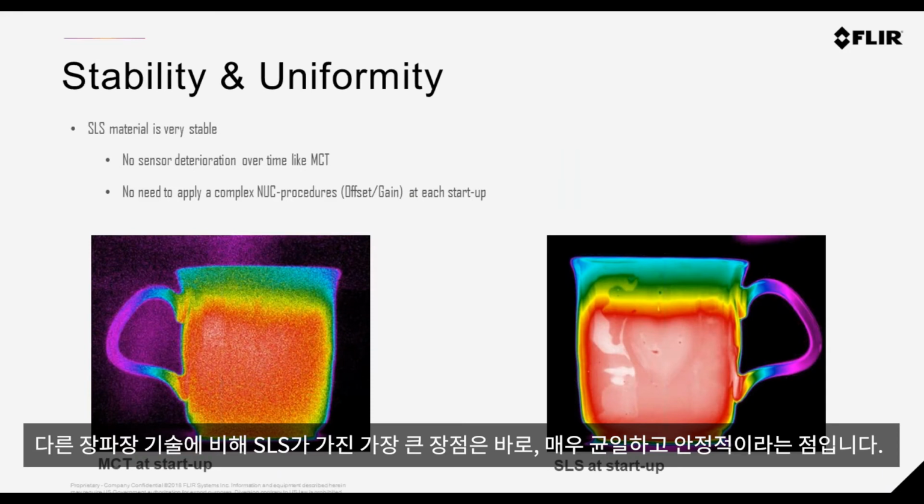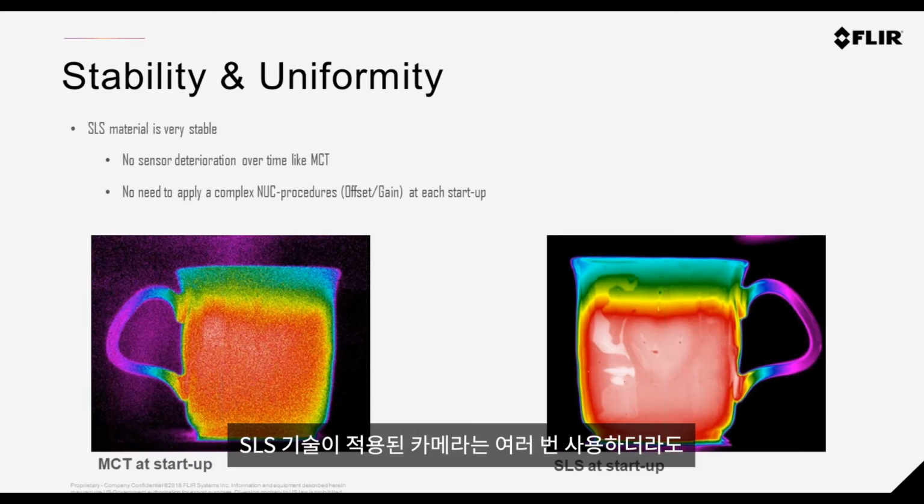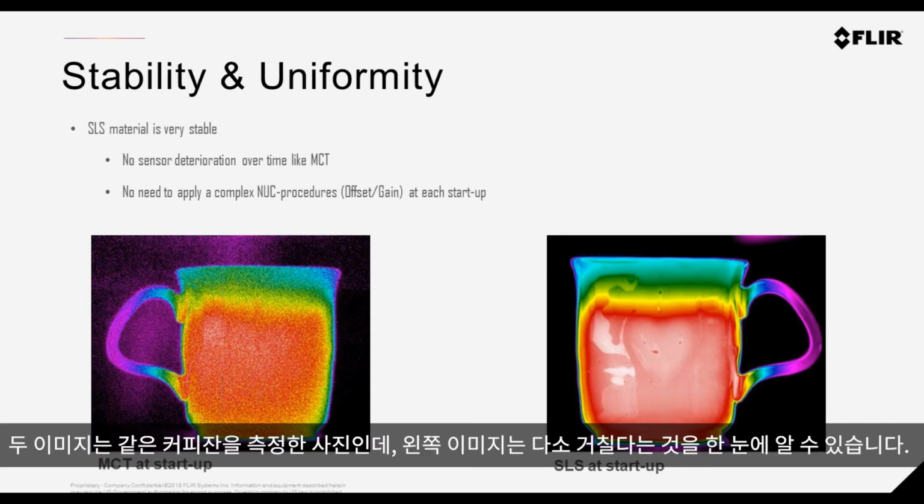A big feature of the SLS comparison to other long wave is it's very uniform and very stable. If you cycle the camera many times, a camera operating the SLS will typically turn on like you see the image on the right hand side. You can see this just by looking at the two coffee cups.